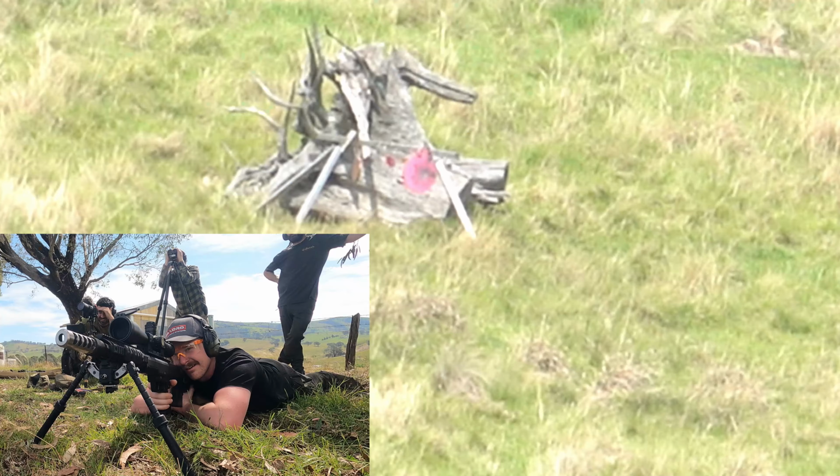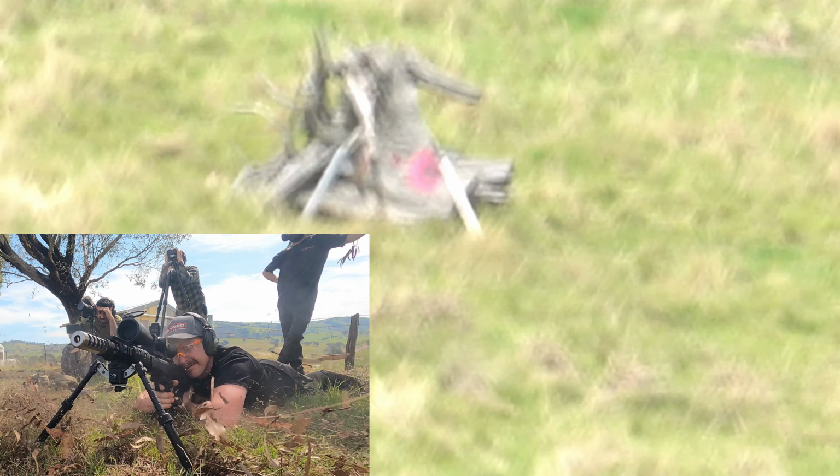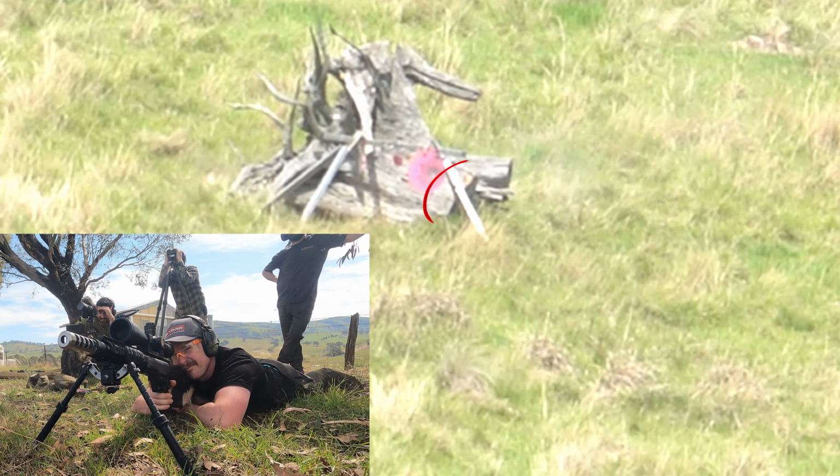There you go, just don't miss. Impact! That was your frame. Low. Straight underneath at 6 o'clock.